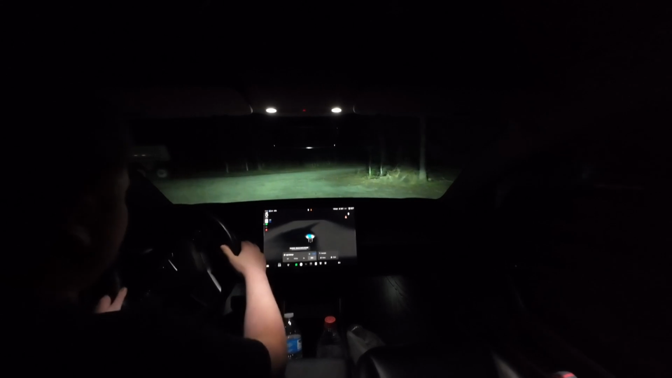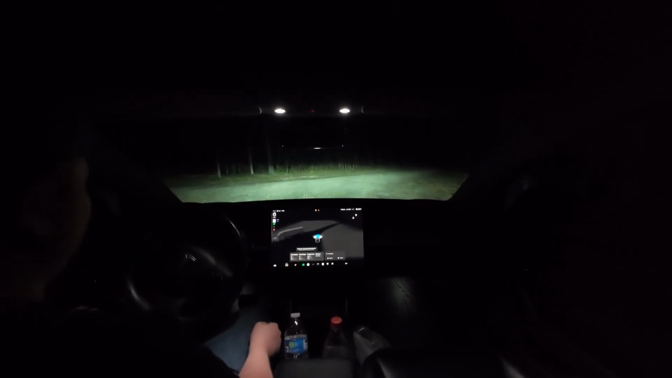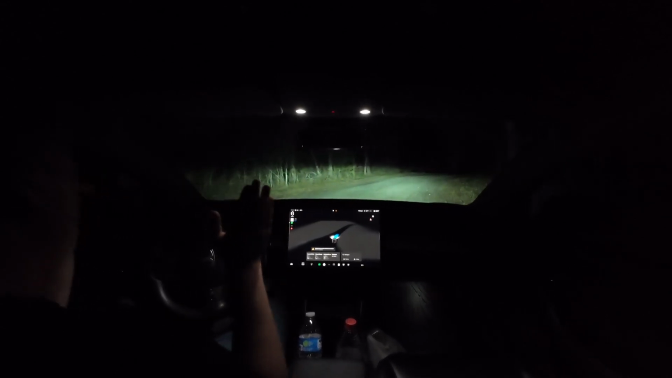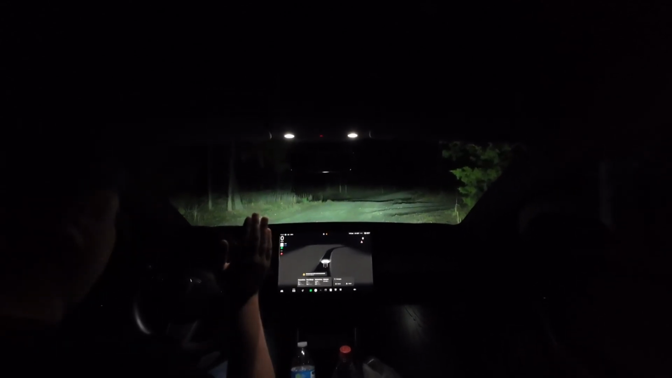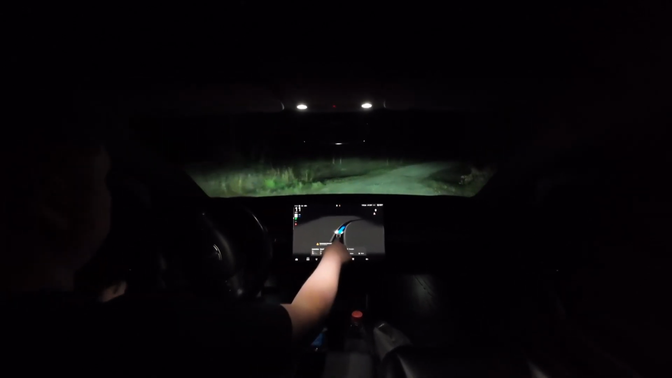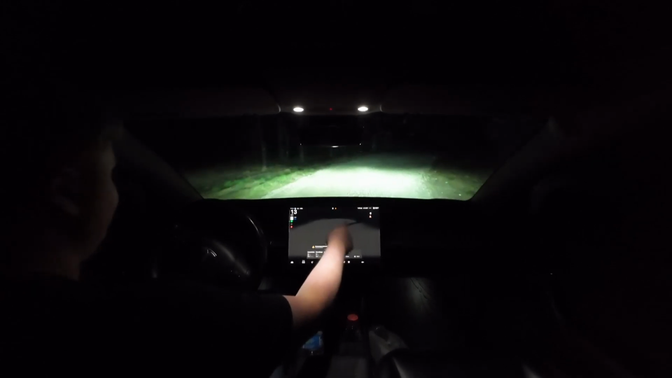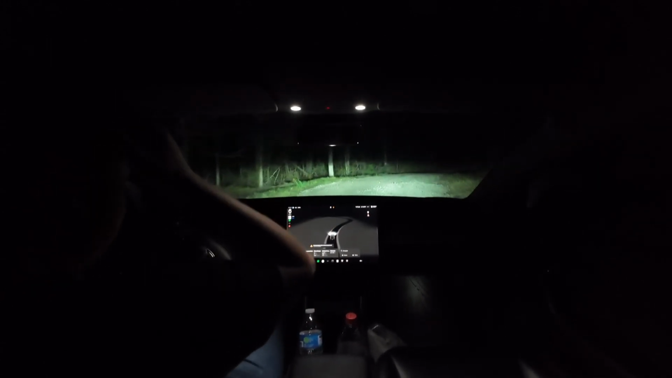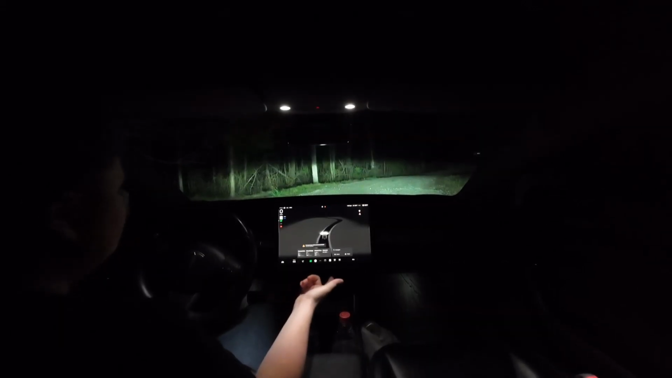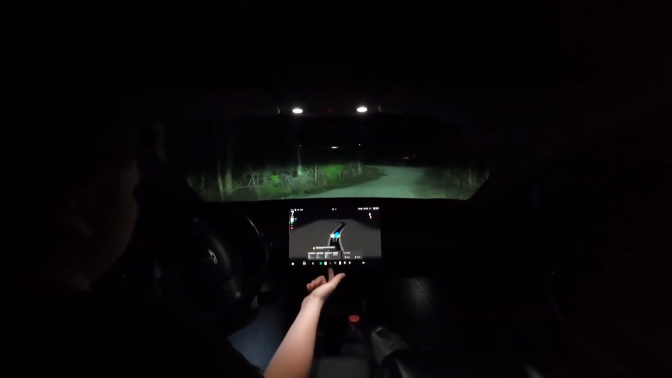Let's see if I can turn it back on. Okay, it is detecting stuff. So I'm not touching anything right now. I'm touching the gas or the brake. Oh, okay. Pedal again? I'm not sure why, because it can really see... Ooh, that felt sketchy. It can see the driveway right here. Oh, see, yeah, you can see it. It sees the curve. I guess because there's no navigation address, it doesn't really know where to go.